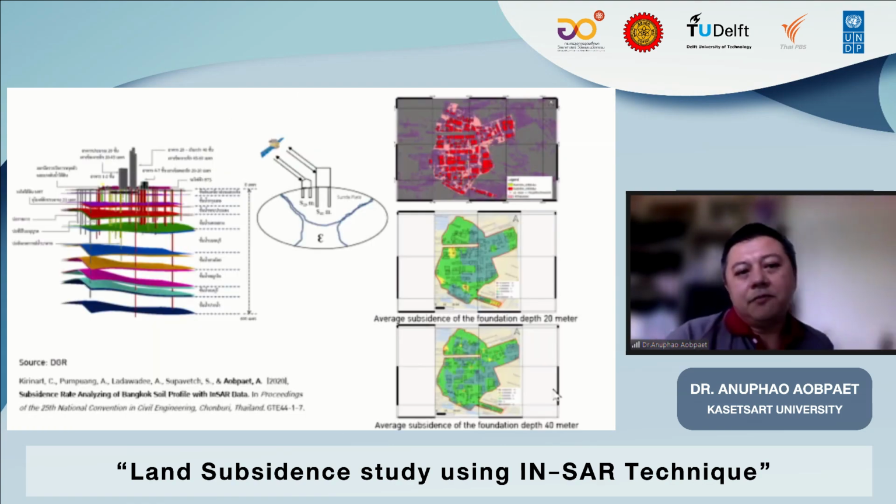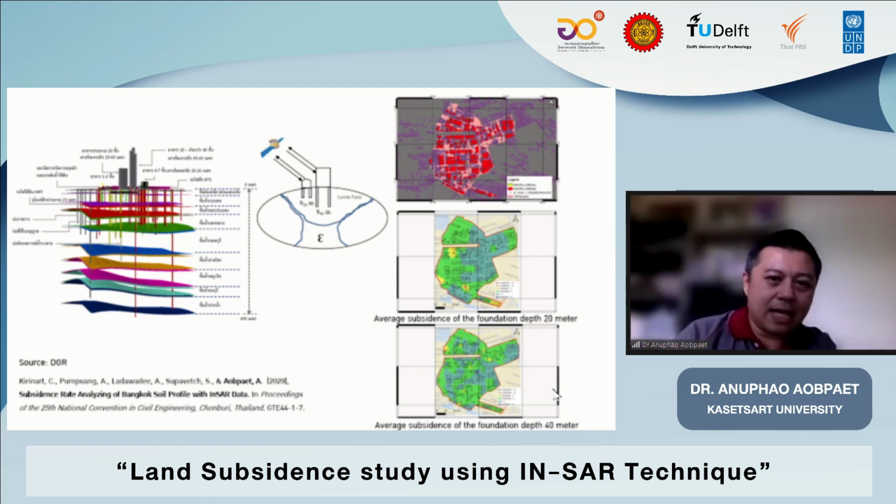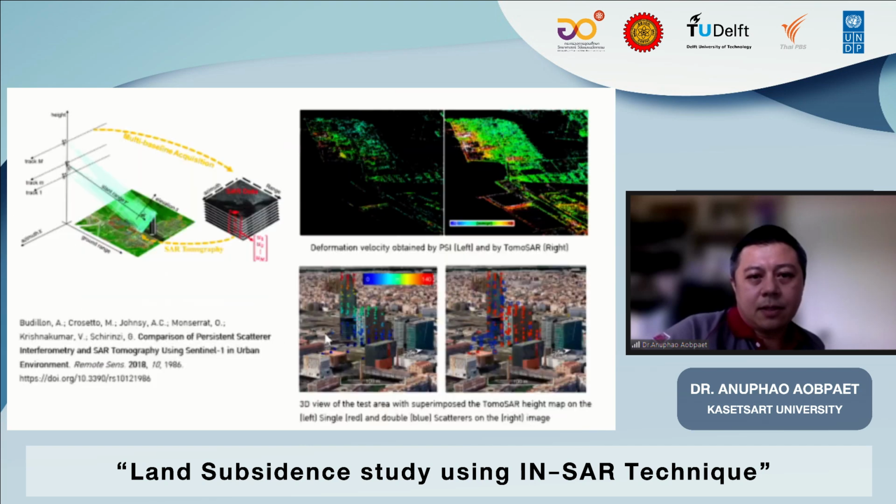And if we can clarify that, we can separate the observation points, which one is on this building, which one is on that building, and then we can separate the subsidence rates from the observation points, and we can take benefit from that.